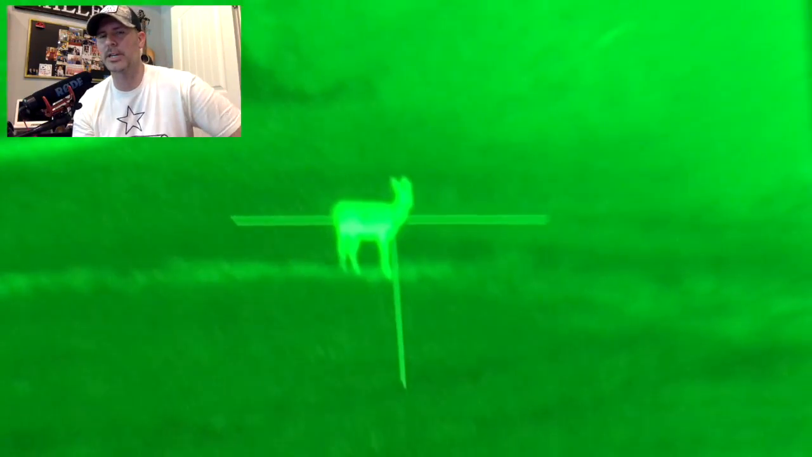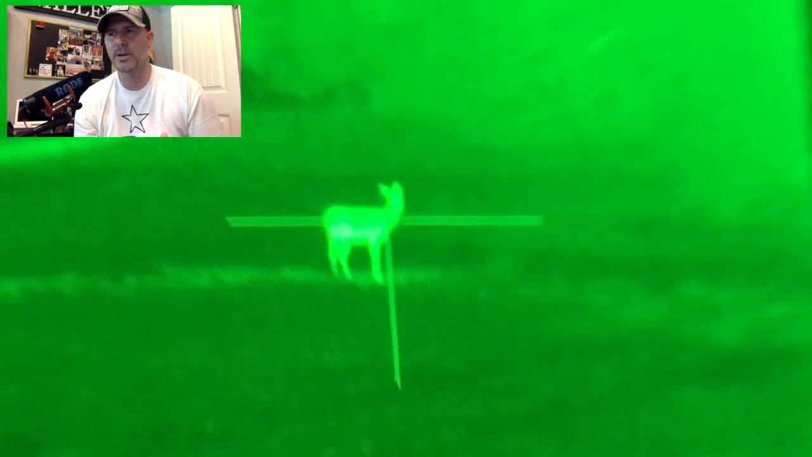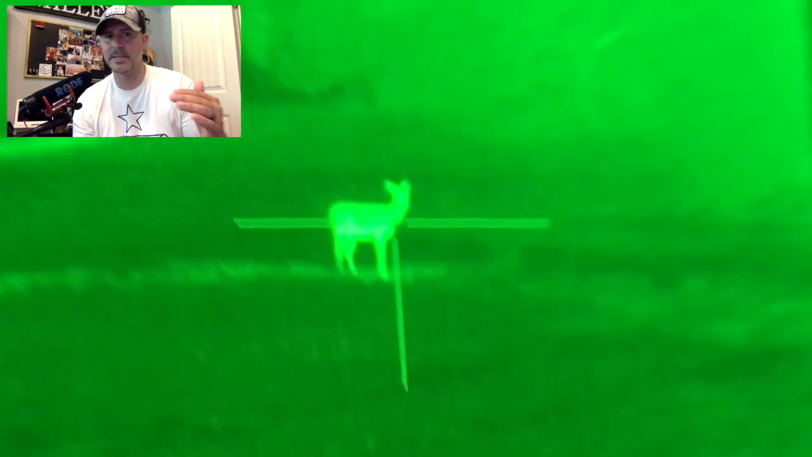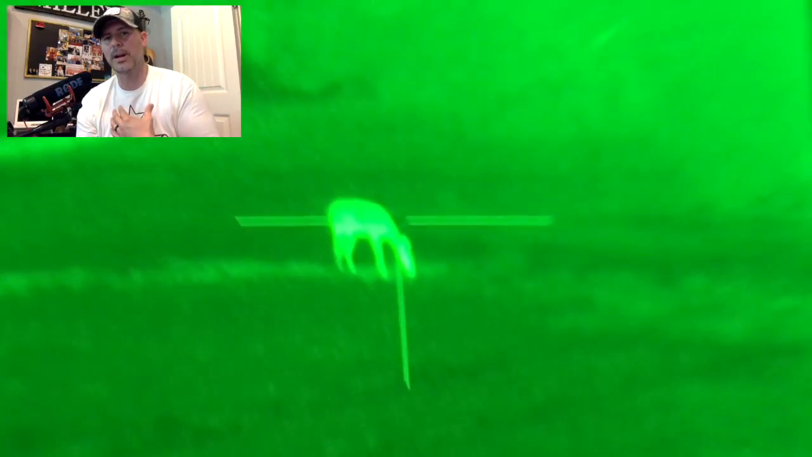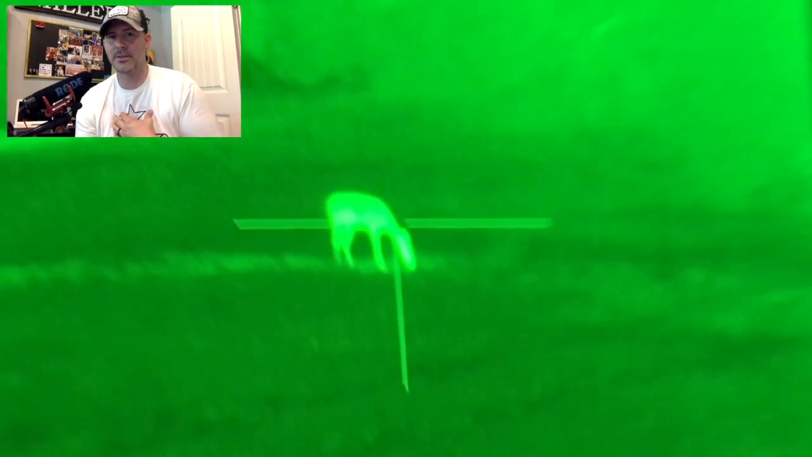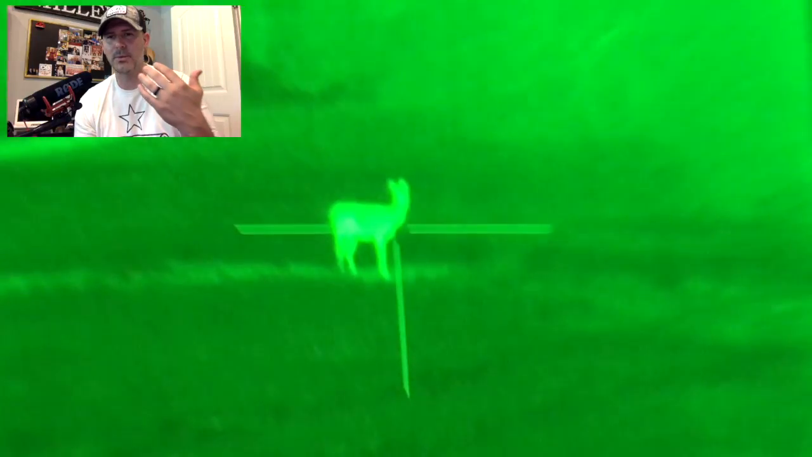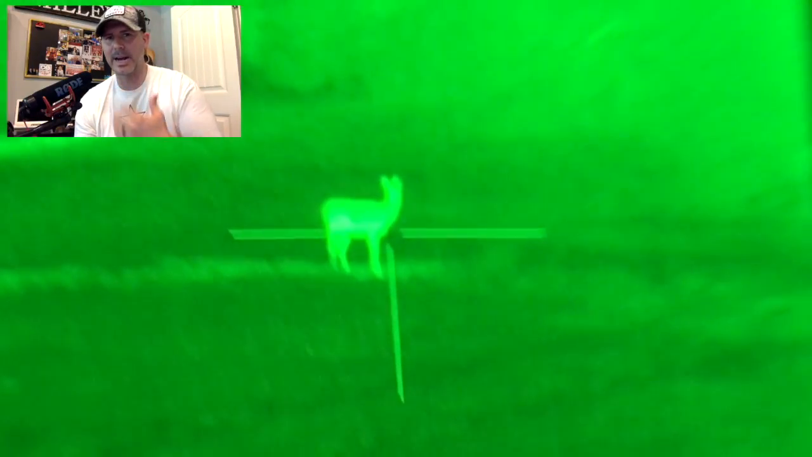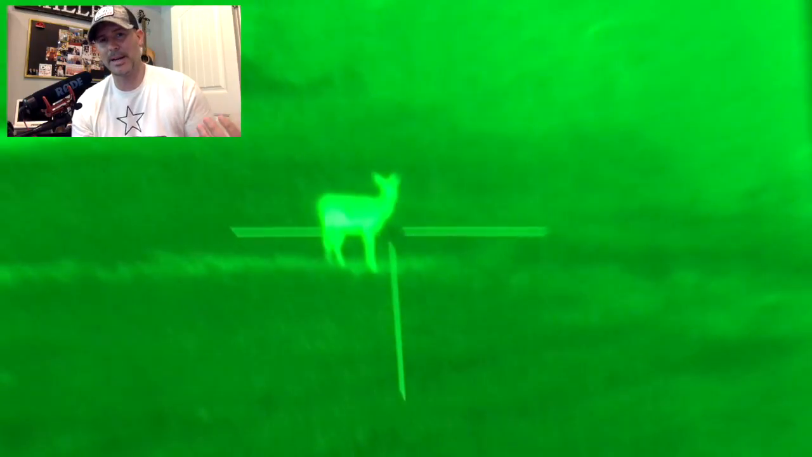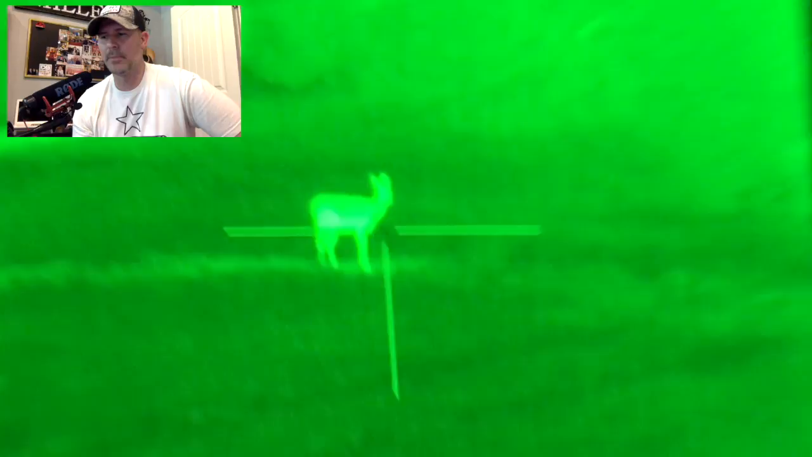But I wanted to give you a chance to see what the green tint looked like. If you are used to using thermal, that green tint might be different than what you're used to. And you might think, well, man, that might throw me off. But what I found was it didn't throw me off at all. I liked it. It was really soft on my eye, so it didn't cause a lot of eye pain or strain. I thought it was great. Whether it's in white hot or black hot, both of them worked well.